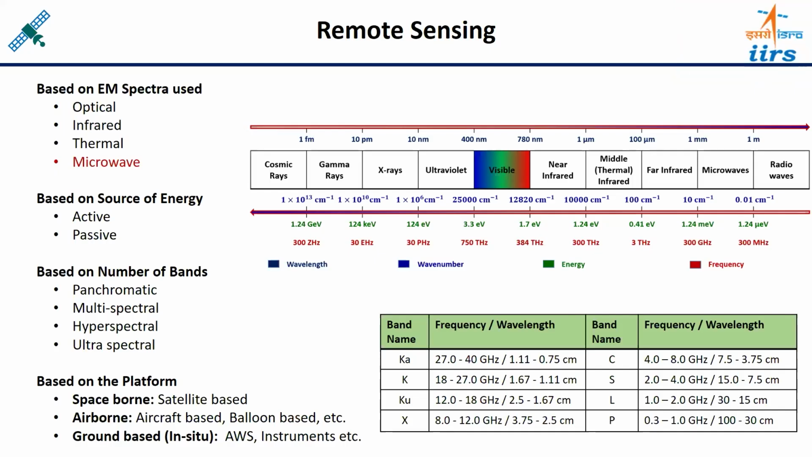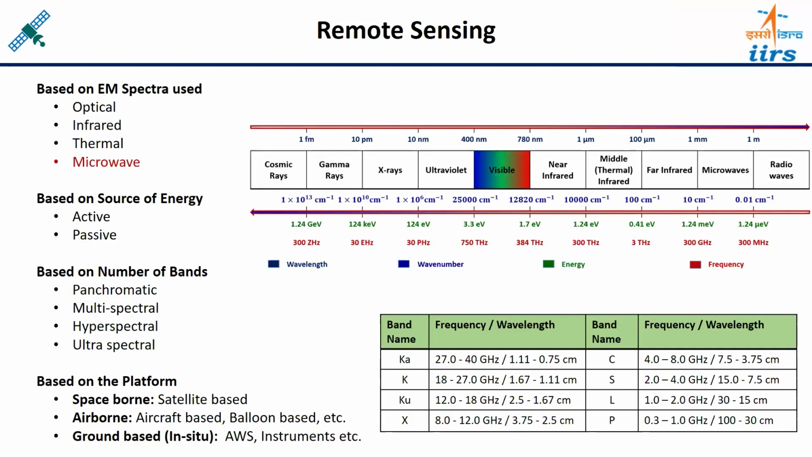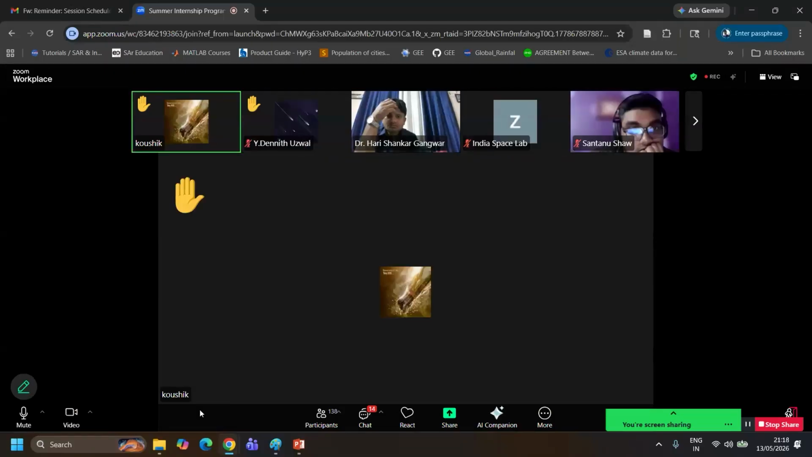Okay, sir. Next, we have a question from Kaushik. Kaushik, please ask your question. Sir, good evening. Good evening. Sir, I have a doubt regarding building a career in the remote sensing field. What tools shall I need to learn in order to become a perfect remote sensing engineer?